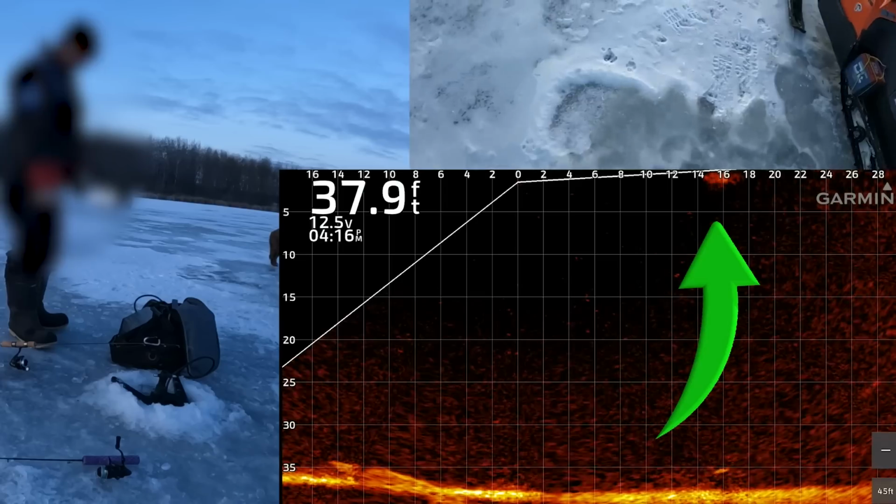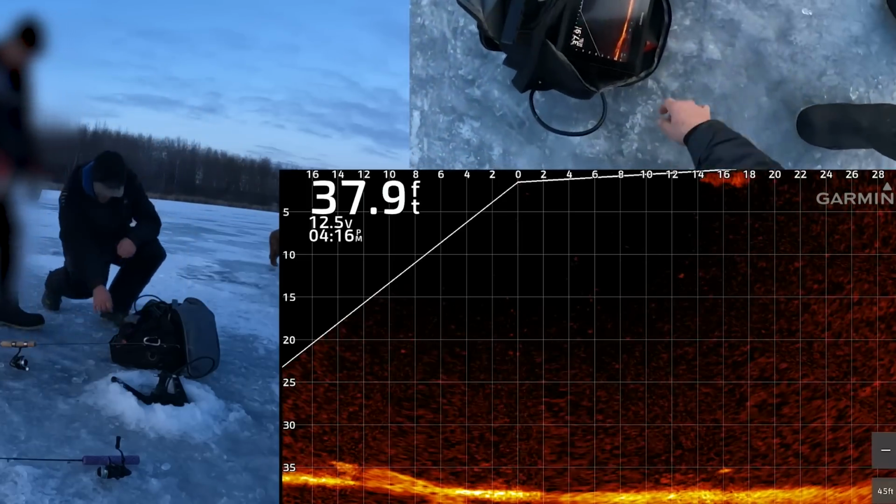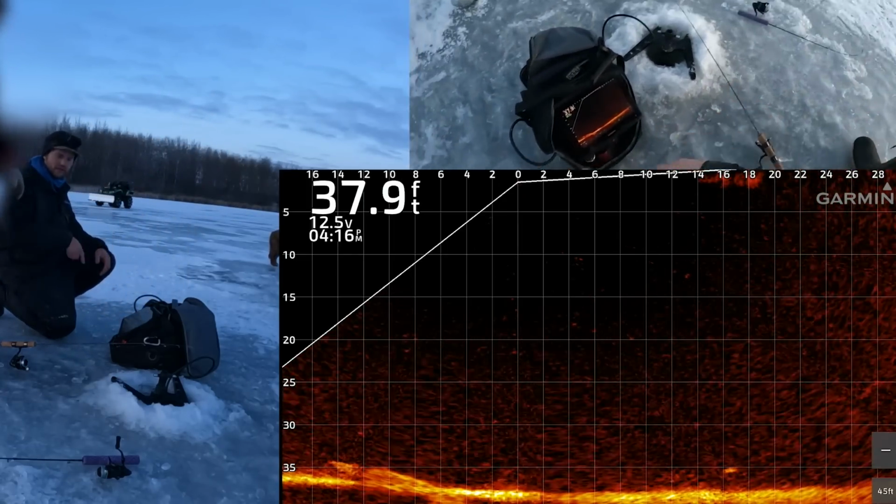How close was I? Pretty much on them. Pretty much on them? Yeah. A lot of it is you chase them around, or you could just sit in the same spot and they'll swim over to you.